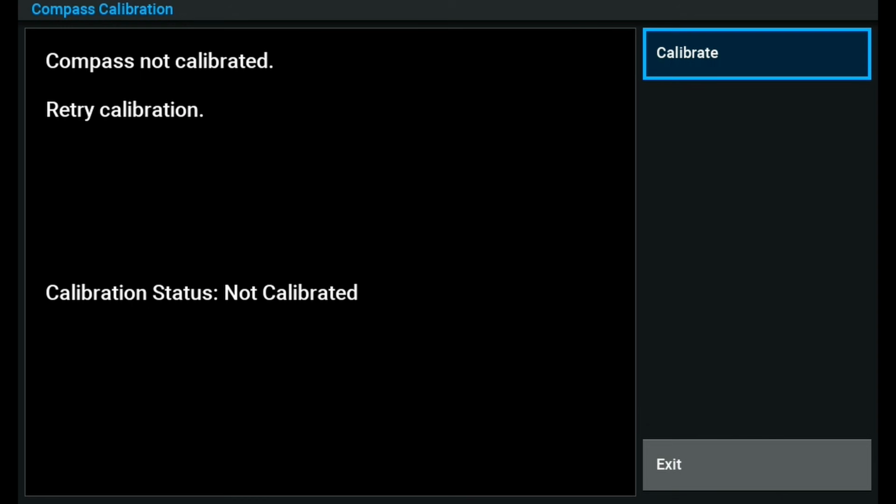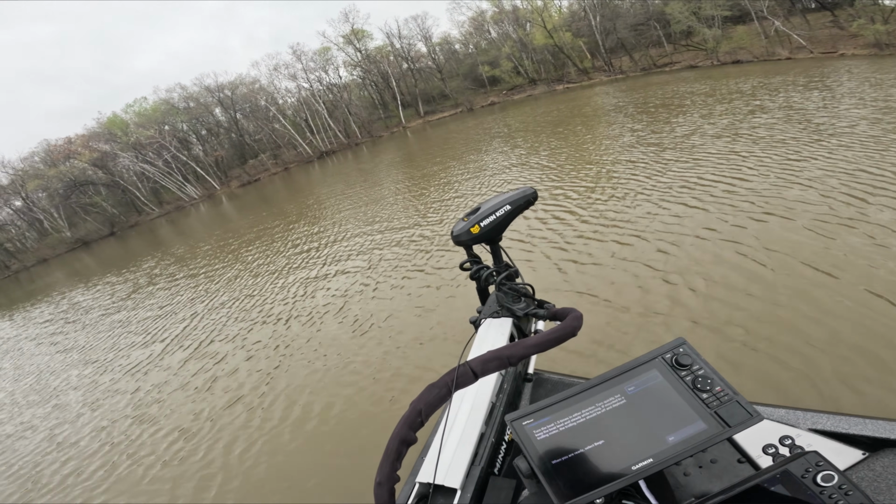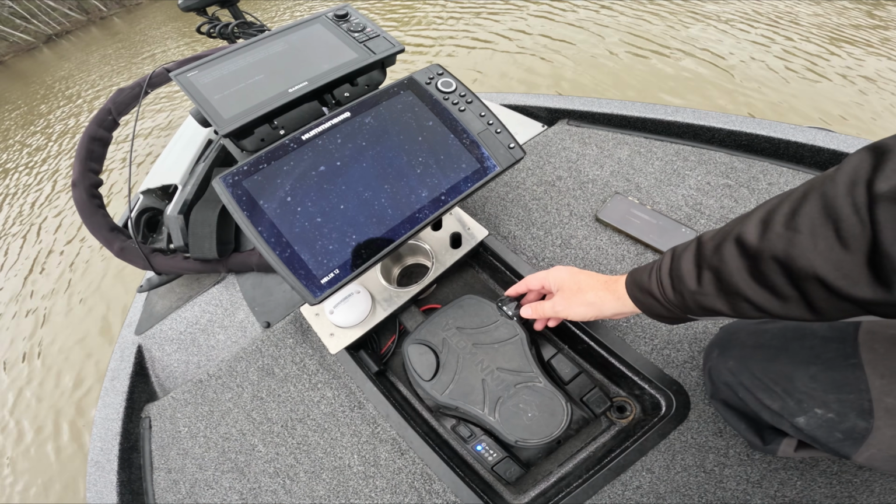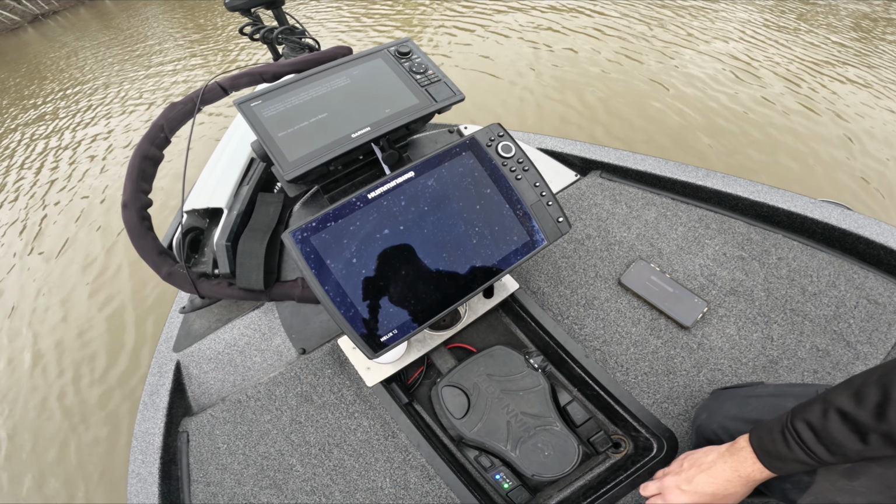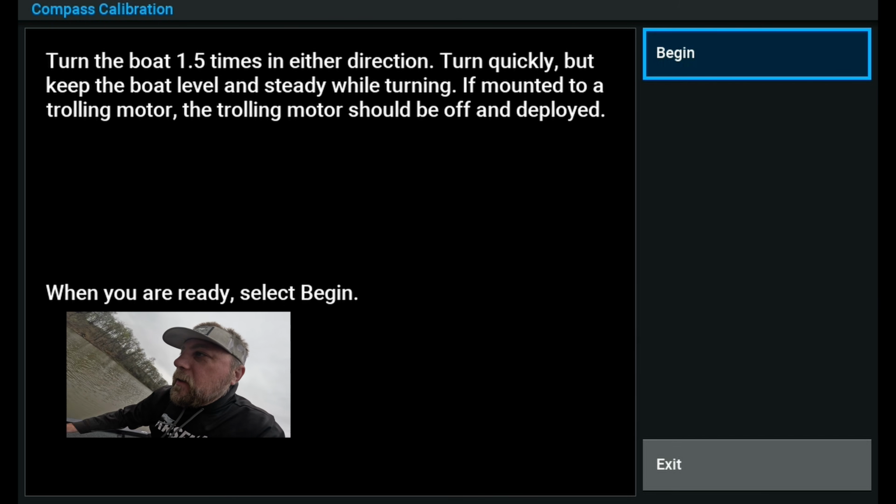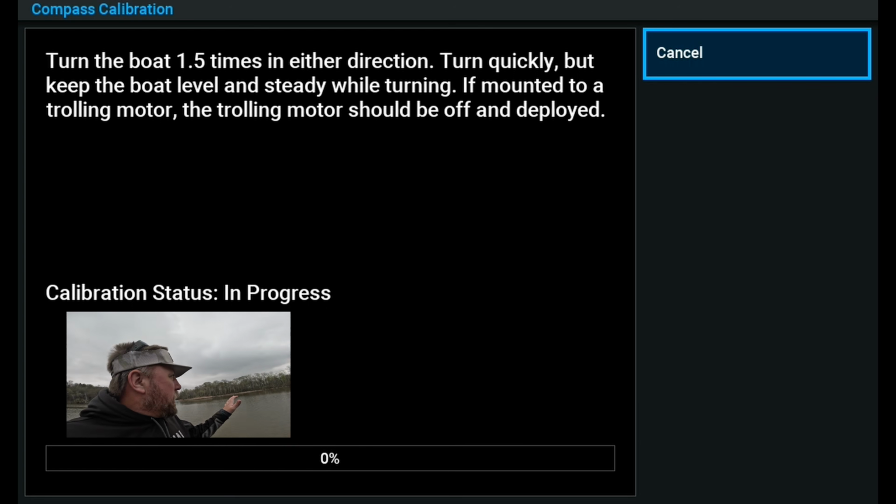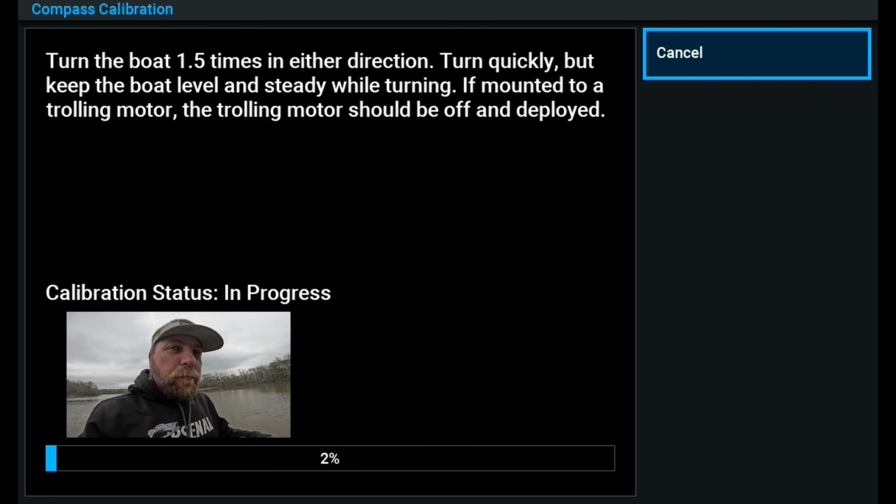So we'll hit select. It says turn the boat 1.9 times in either direction, turn quickly but keep the boat level and steady. From what I understand, you want to set your trolling motor to a low level, then go constant and turn yourself, and basically begin this process. For this calibration, you want to be in a calm pocket. So I came in this little bay here. You don't want a lot of waves. You want your boat to stay pretty steady.